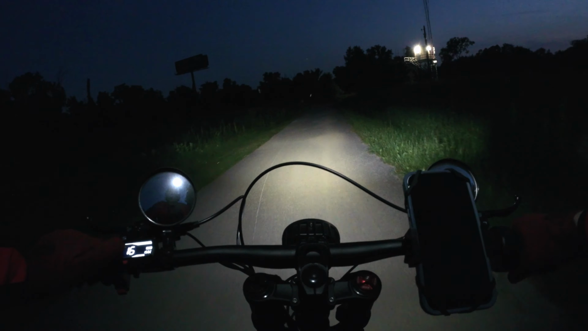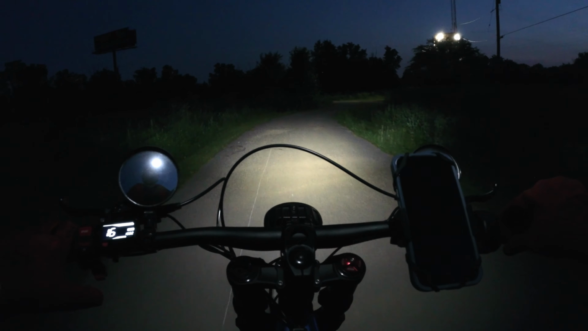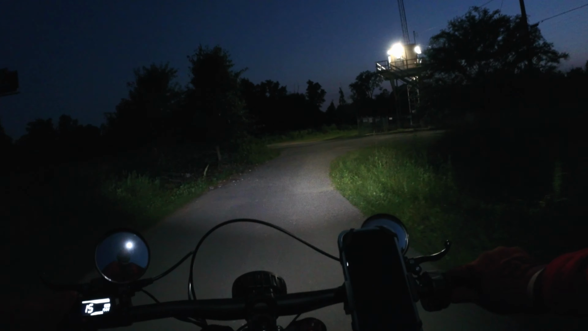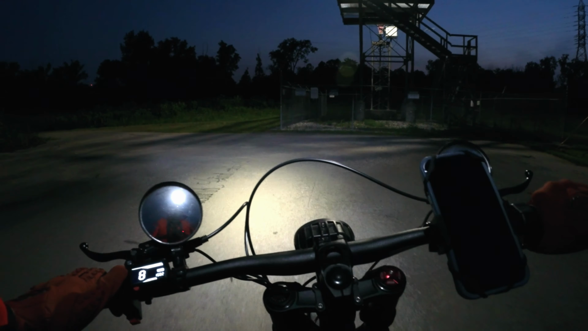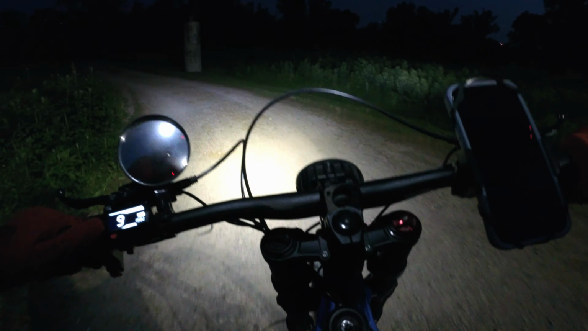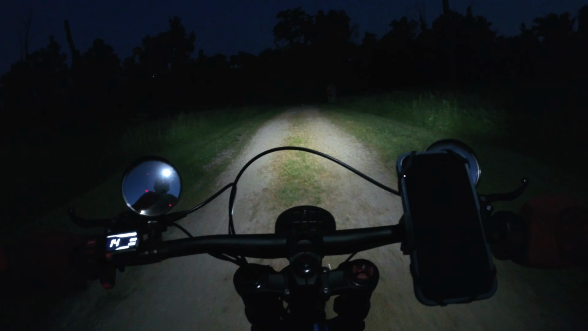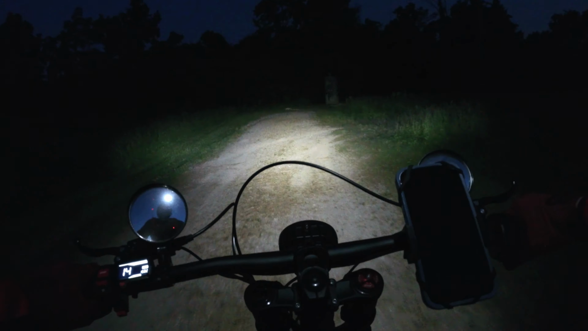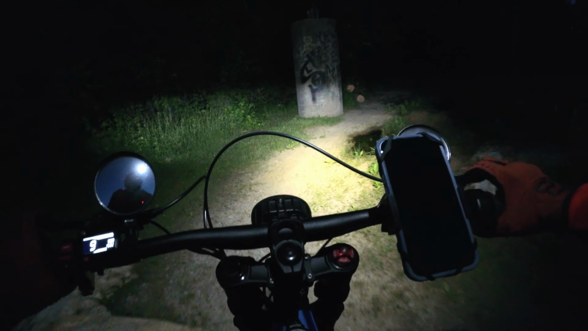So this is some type of radio station, I believe, which I'm not sure exactly what they're transmitting out here. So then there's a trail that goes back here in the woods. So I figured I would check this out and see where this goes.